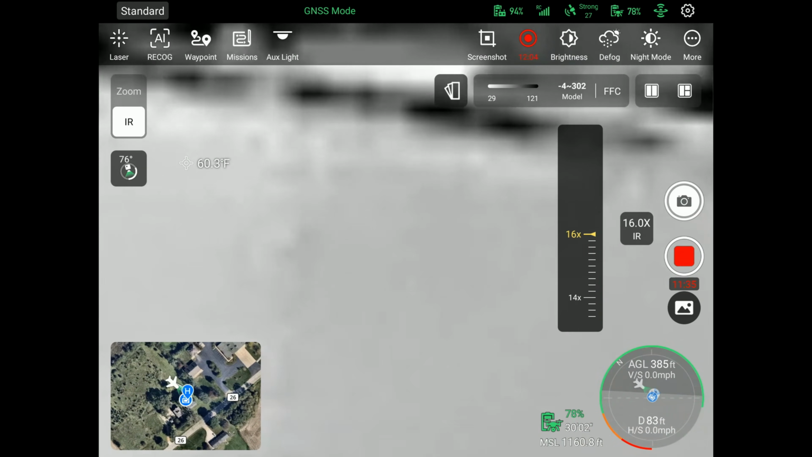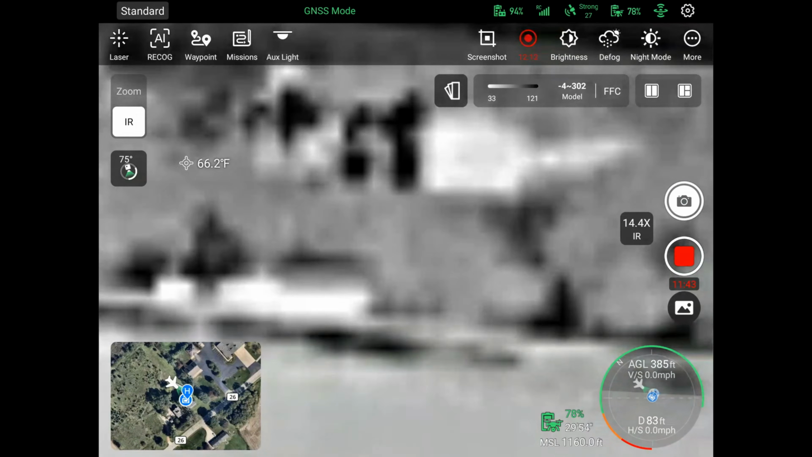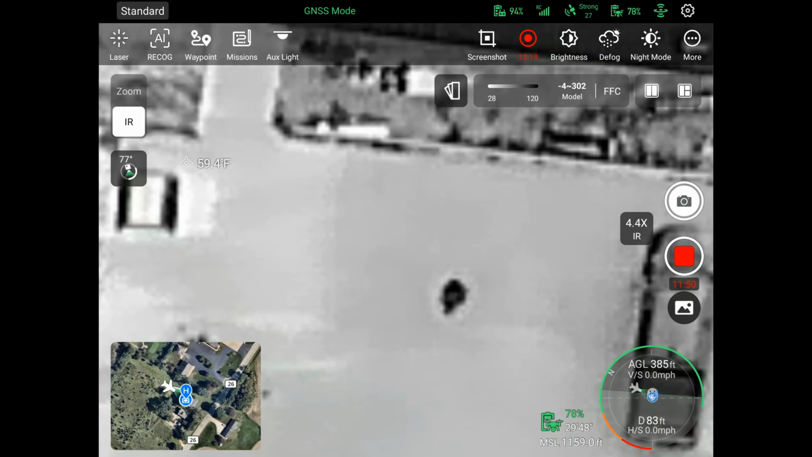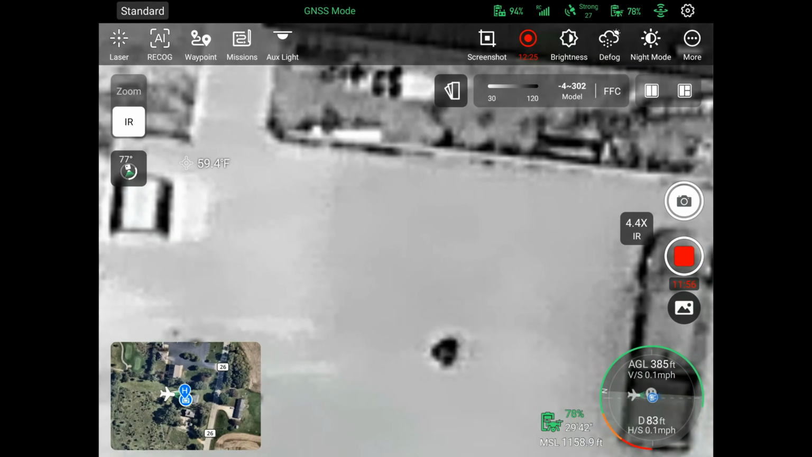Yeah, so 16 times on your thermal. Again, I don't know how useful the 16 times is going to be because it is very, very blocky. So you can certainly see the heat signature walking around still from 400 feet all the way zoomed in 4.4 times.